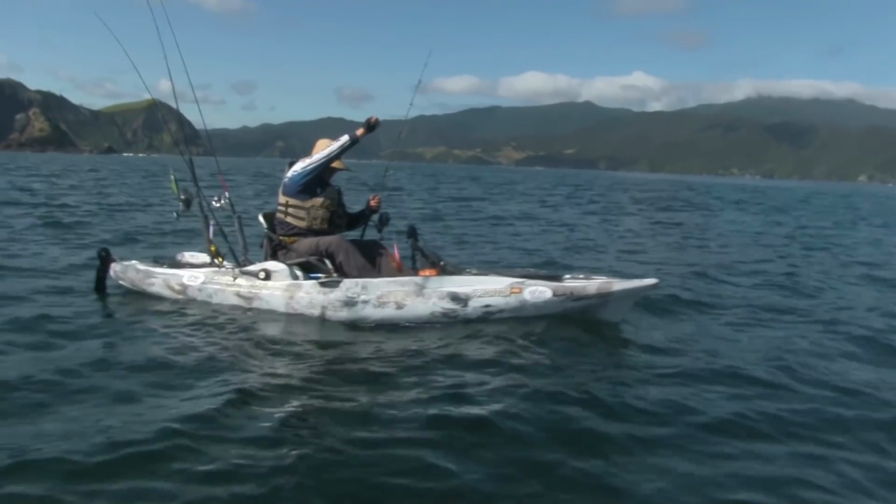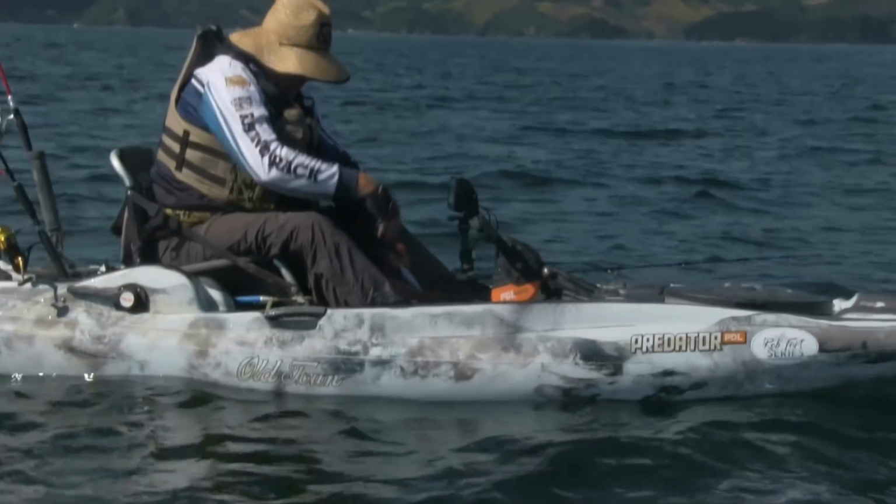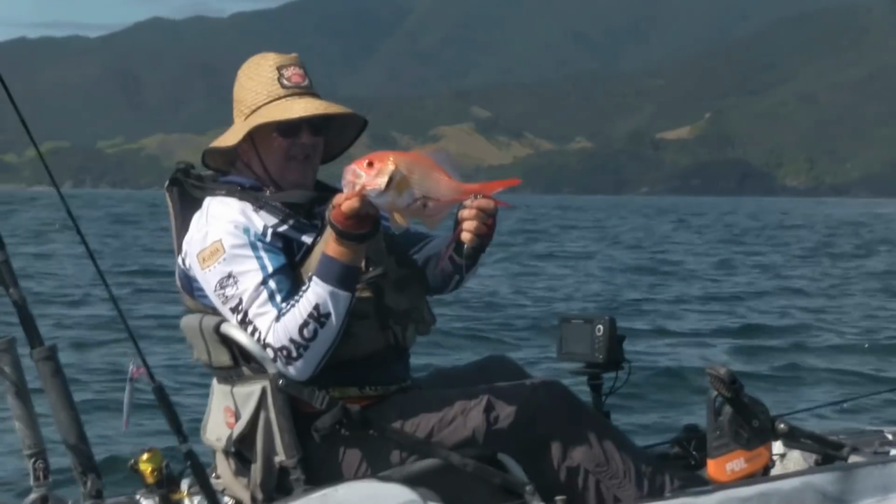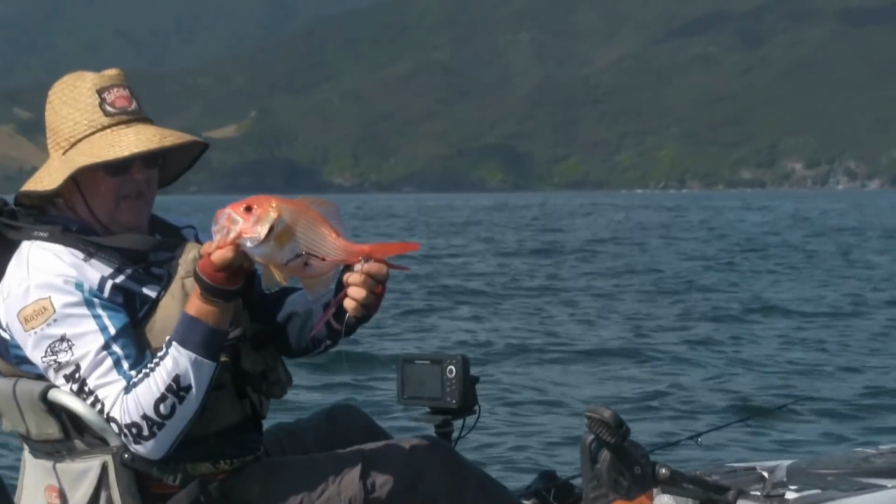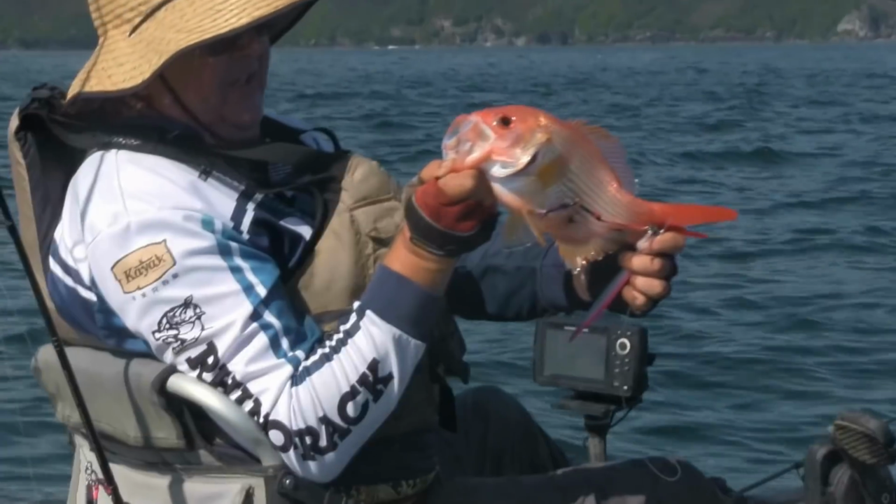Oh, another big one. Well, that'll be my first edible one of those. Nice, eh? I reckon. Jeff hasn't had a golden snapper to eat before, so it'll be tea tonight. Reasonable.